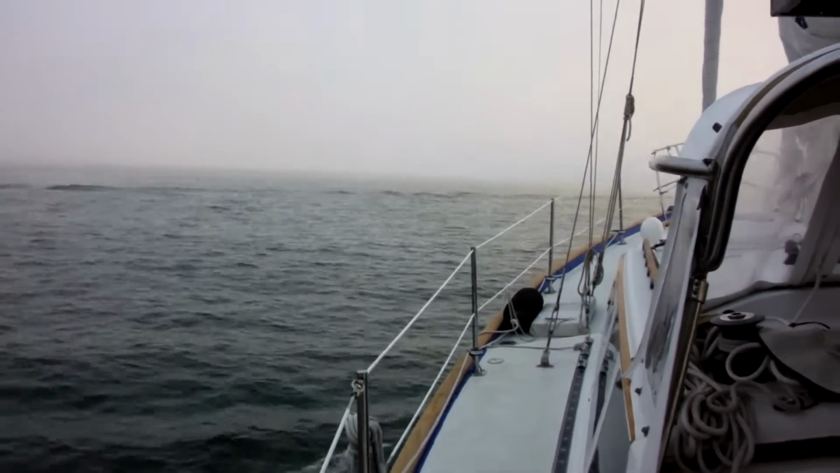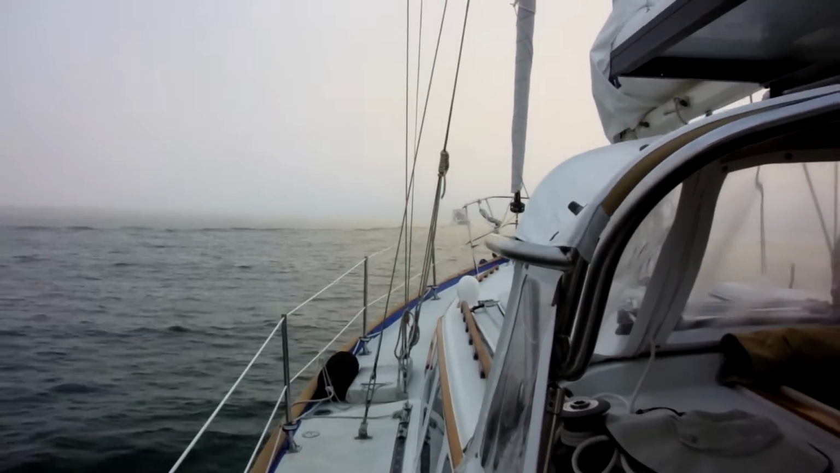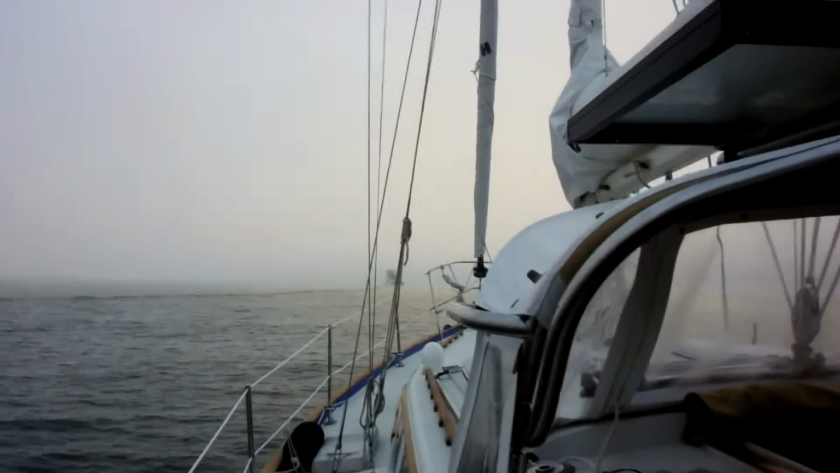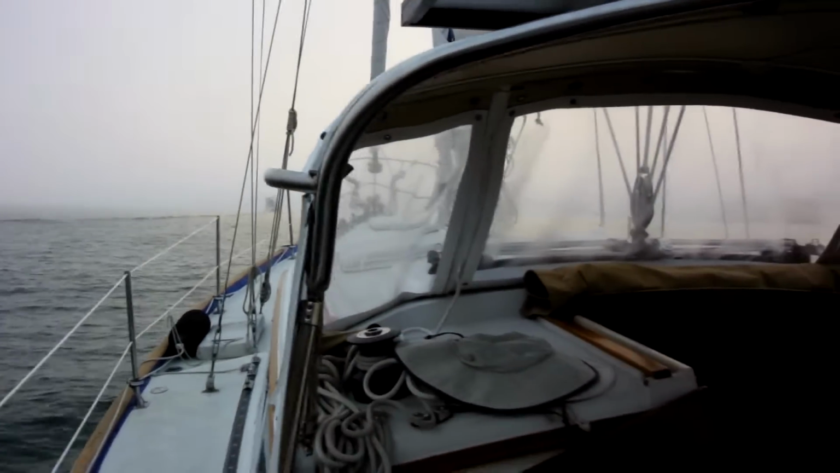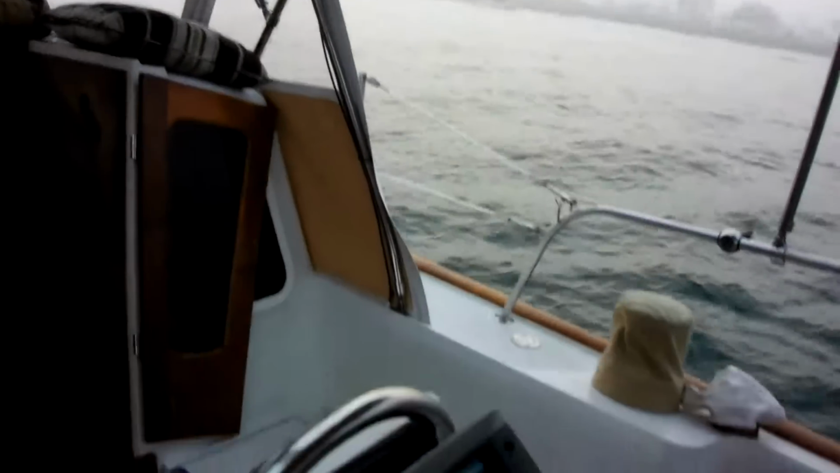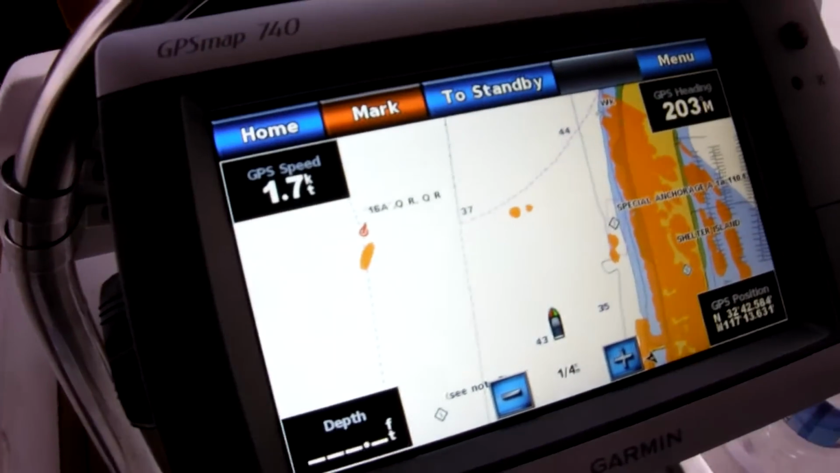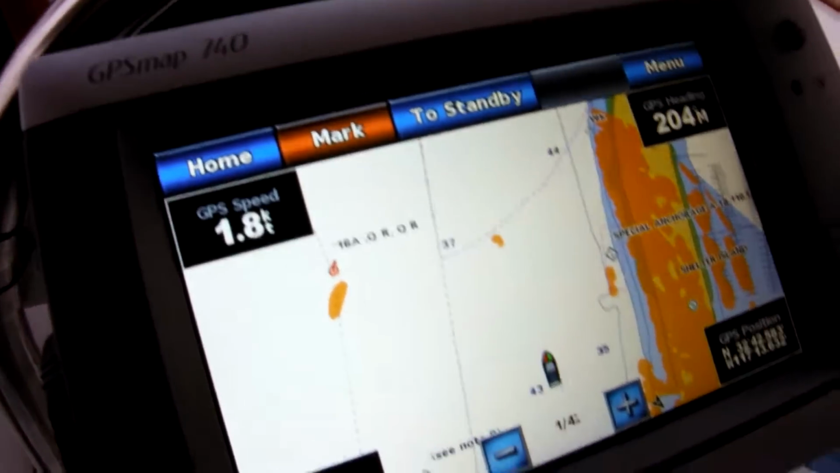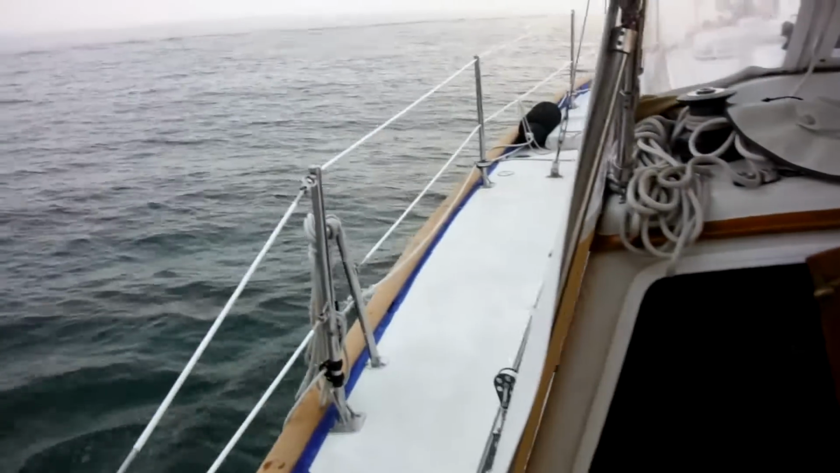Now this is our first encounter with some fog in our boat, and it was pretty thick. It's getting a little bit not so thick. We got the radar going. That sure is cool, showing us what's around us, boats and so forth. It's made it nice.